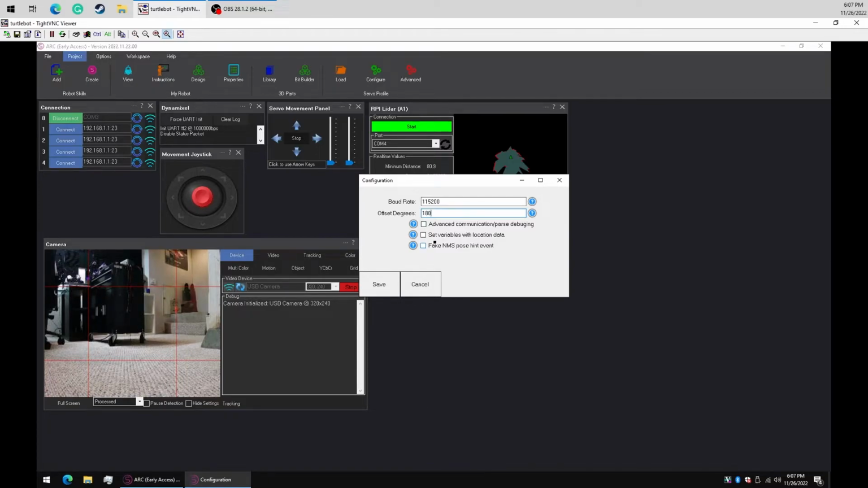We're not going to be using the variables. We're not going to be doing any scripting, so they don't need to be checked. And then we're going to fake the NMS pose hint event. That's the navigation messaging system. What it does is it'll take the data from different sensors and different pose sensors, and it'll create a map and a path planning, all that jazz, all the good fun stuff.